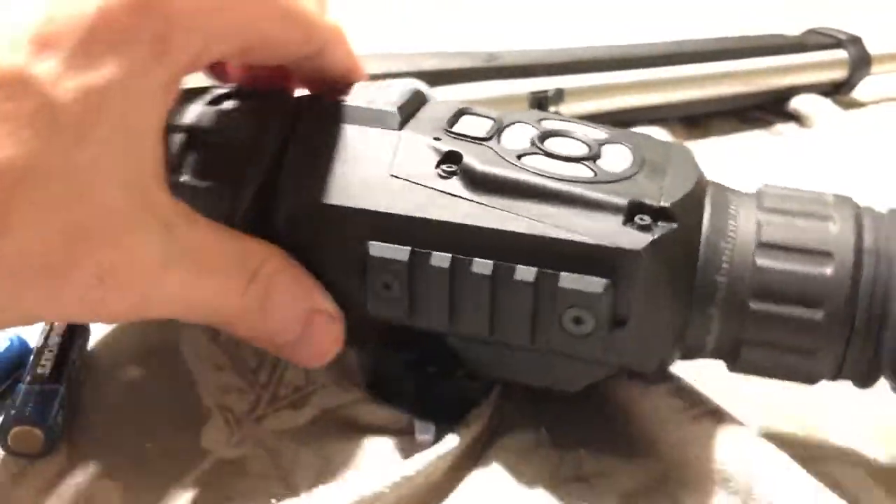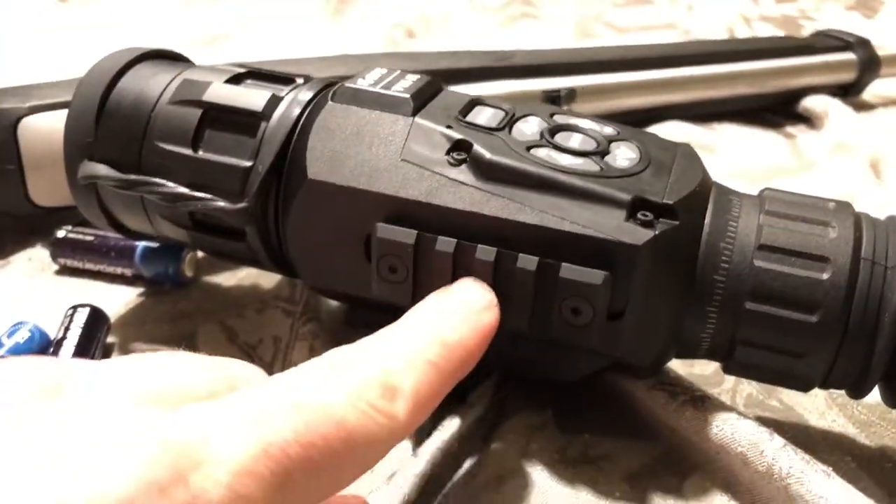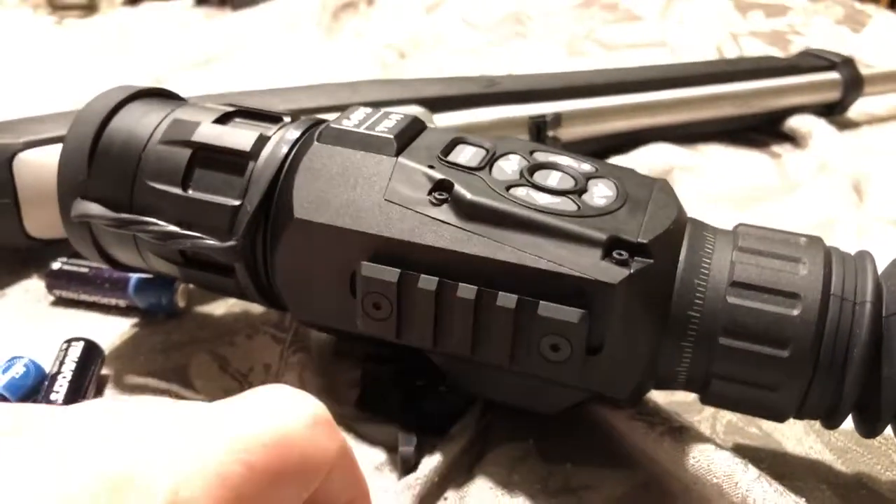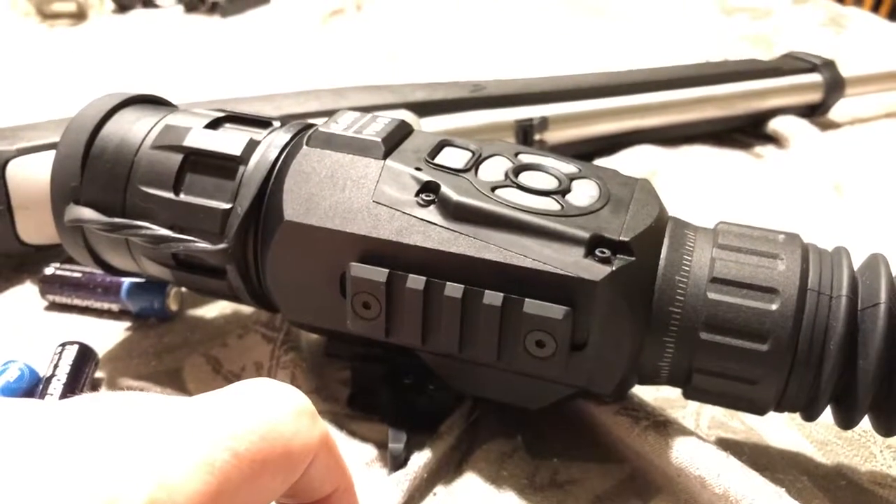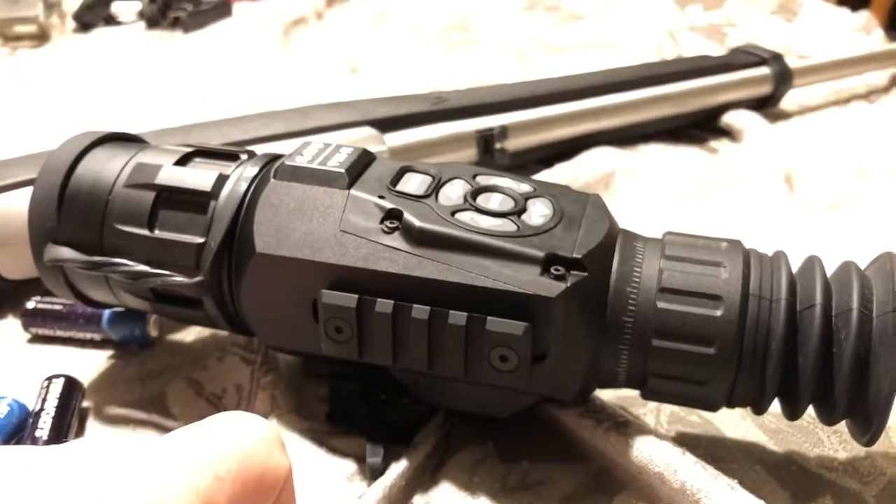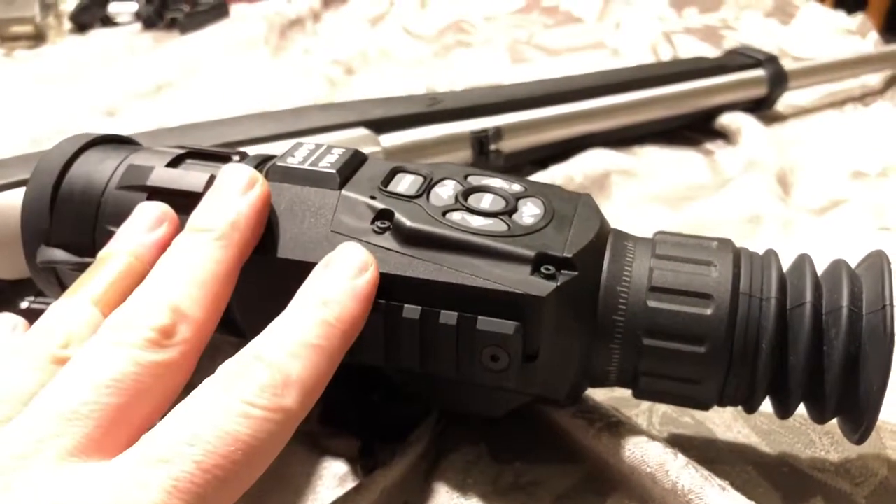I do plan on getting the laser rangefinder 1000 or 1500 here, which will allow me to do single button press for compensation. So far, very happy with the unit. I know it's a significant investment.